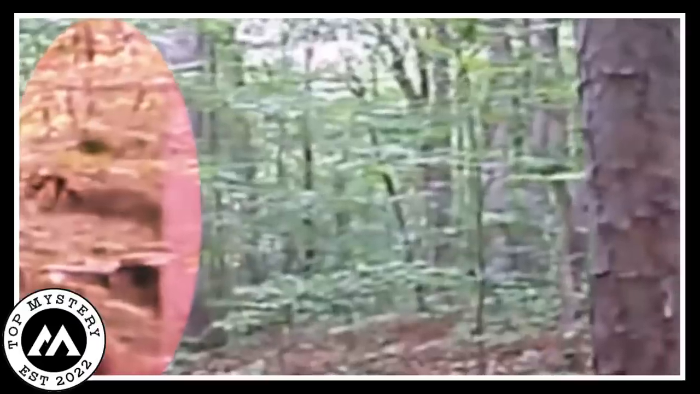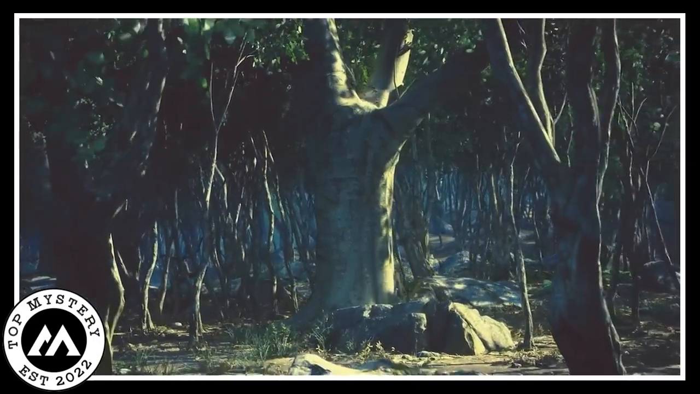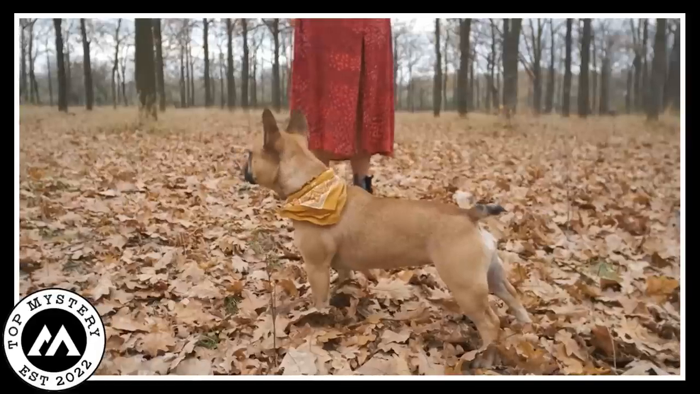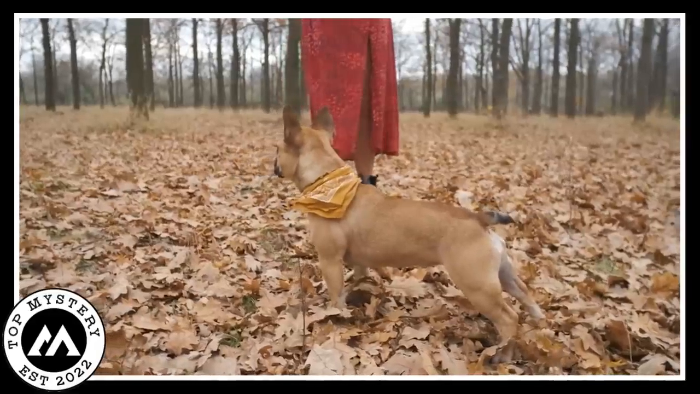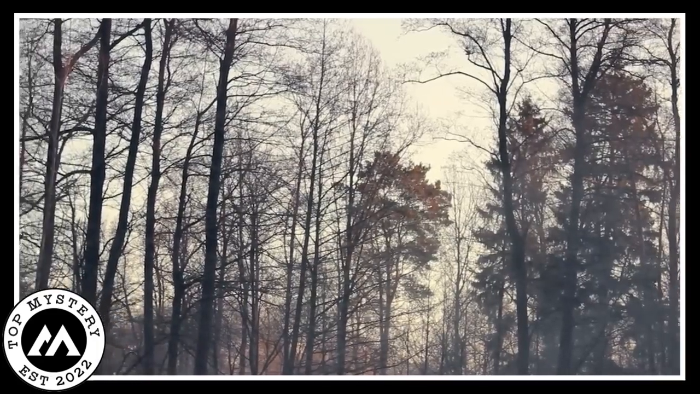A mix of man and beast moving gracefully. Weird energy filled the air. Was it a guardian or a stranger from far-off places? Fear gripped the man. His dog stopped, watching the mysterious creature. What brought them here? The familiar forest now felt strange.